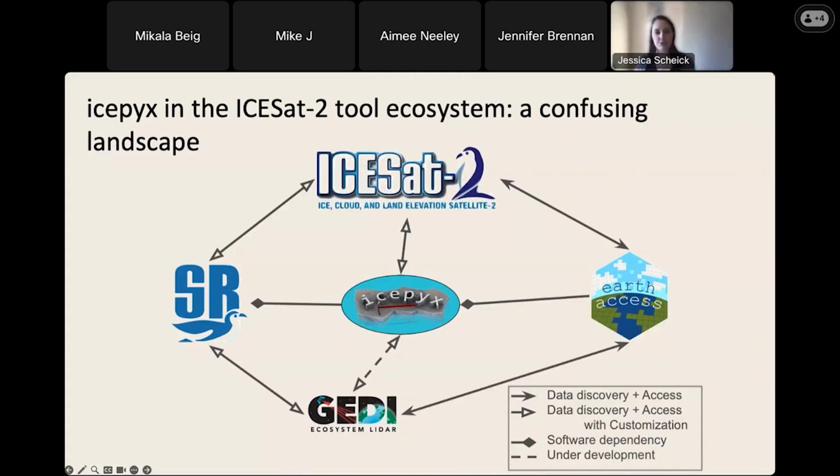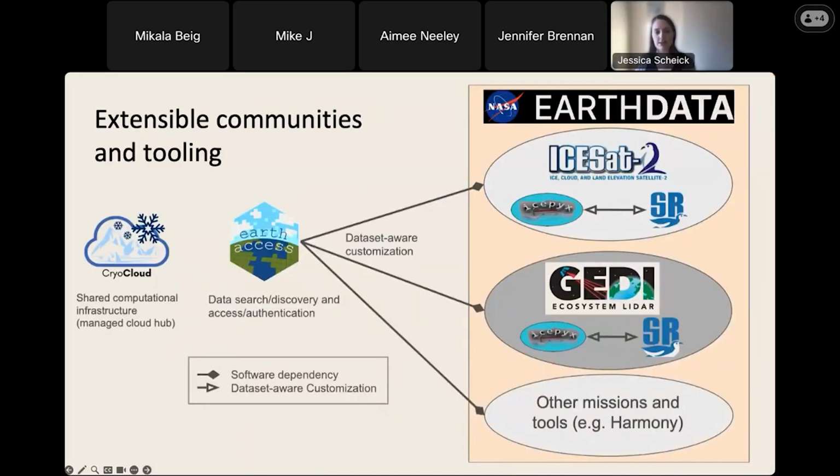And so if you draw a diagram of how icepyx relates to some of these other data sets and tools, it kind of looks like icepyx is in the center, which is not fundamentally true. We would expect that perhaps ICESat-2 is in the middle, or even a more general tool like Earthaccess is in the middle.